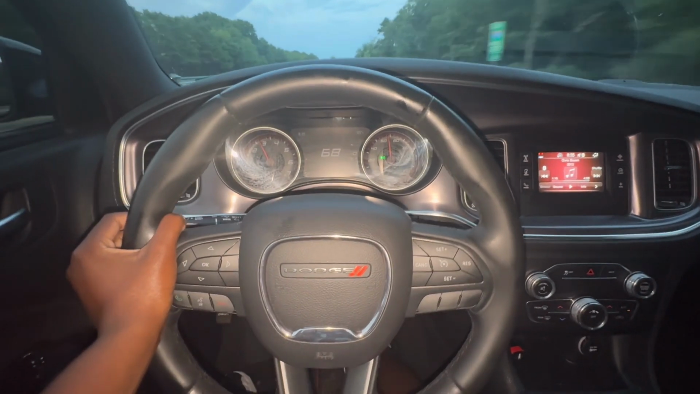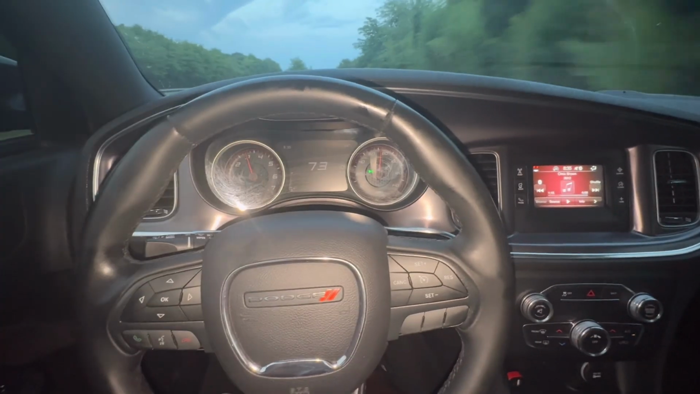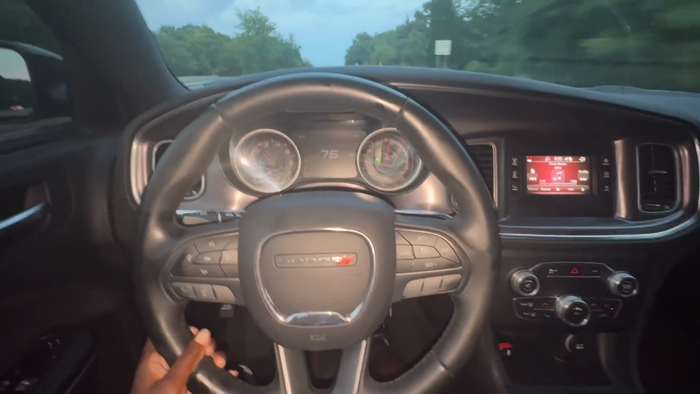Tell me if y'all like my glasses too on the last clip. I had to take them off though. They're a little blurry. I can't really see out of them. Not prescription.